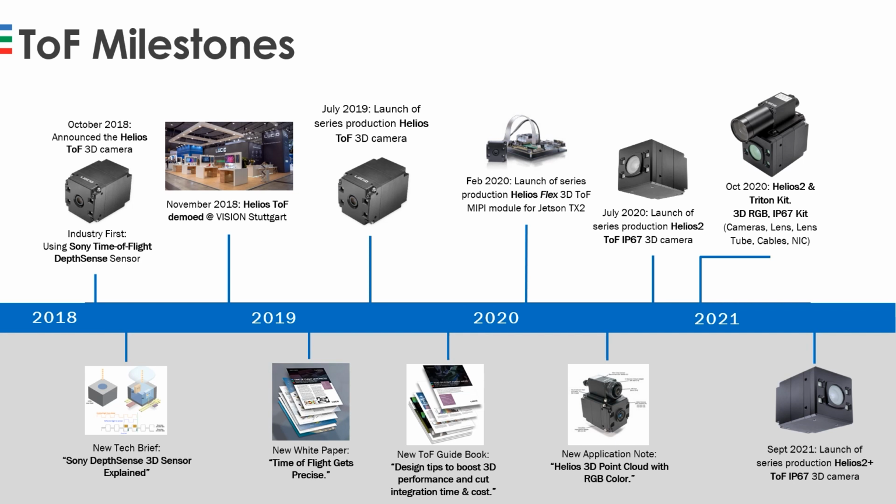Last year, we launched the Helios 2 camera that had a variety of functions, making the point cloud of higher quality and being able to cope with a variety of scenes and configurations, and also leveraging the factory tough housing that we have designed, including these IP67 capabilities. Soon after, we launched a kit combining a Triton RGB camera together with the Helios 2 and being able to combine the visible RGB image together with the point cloud.